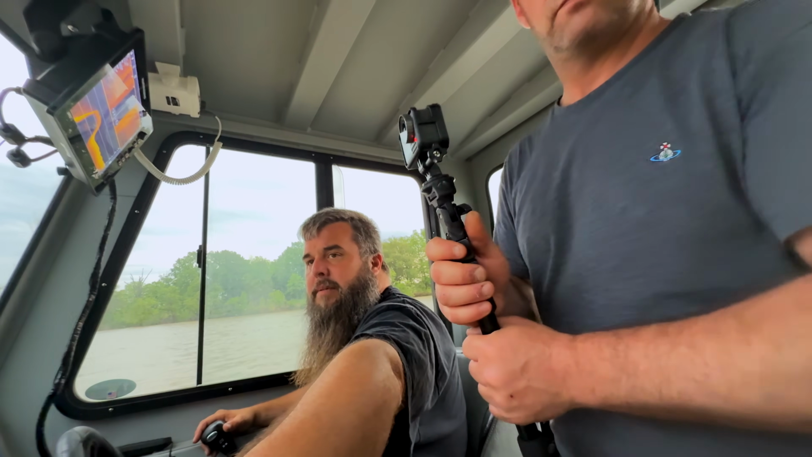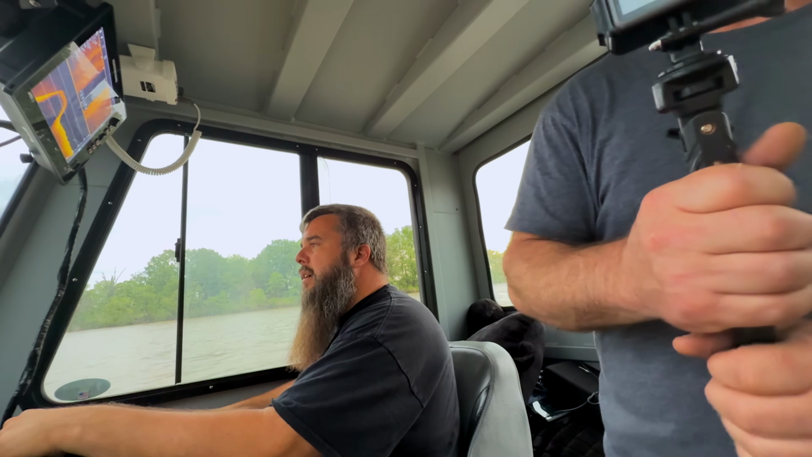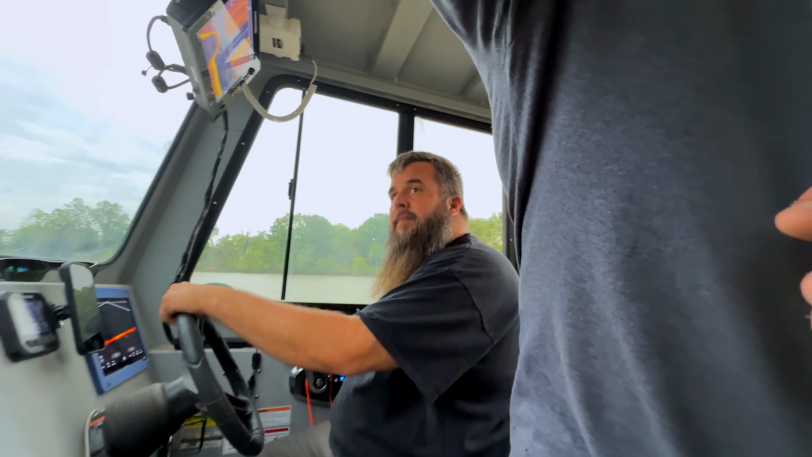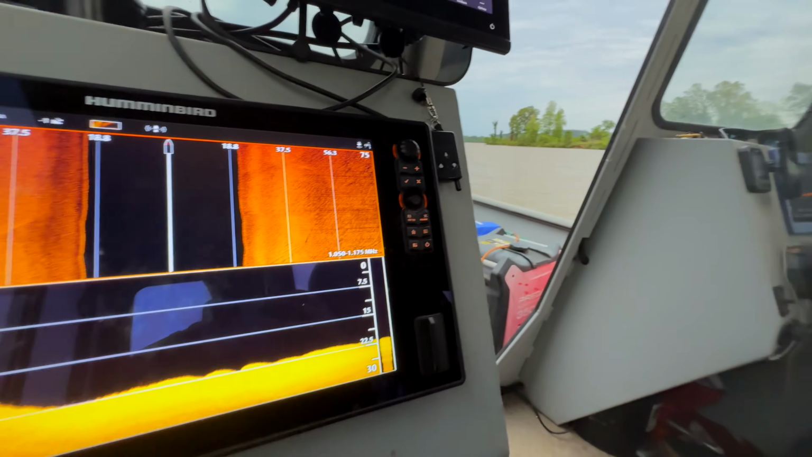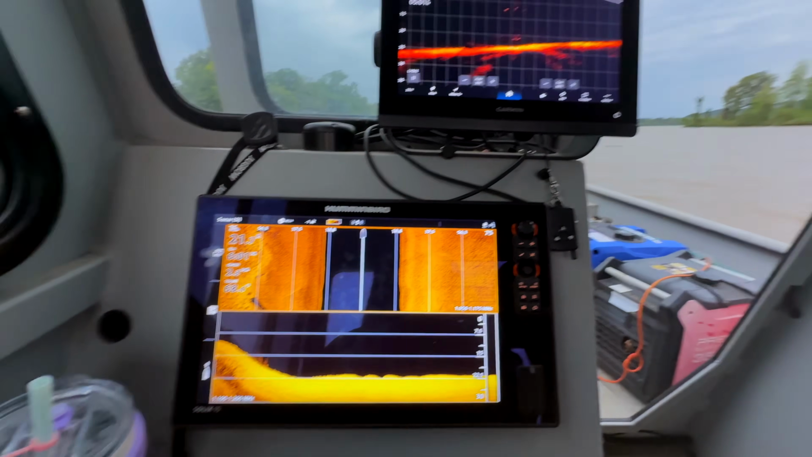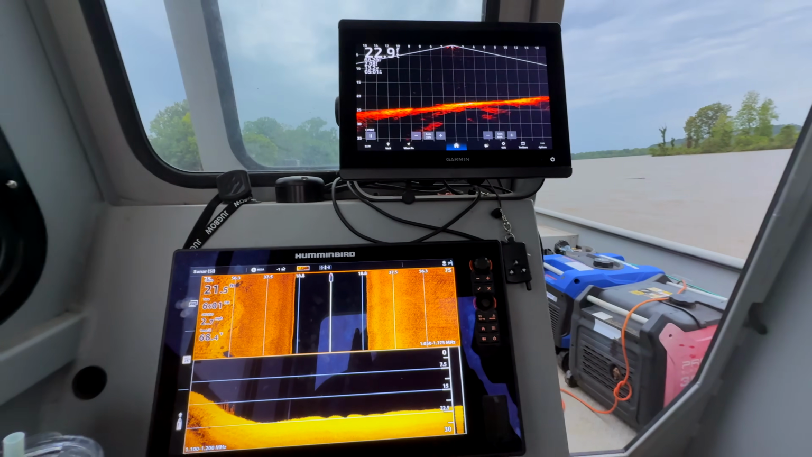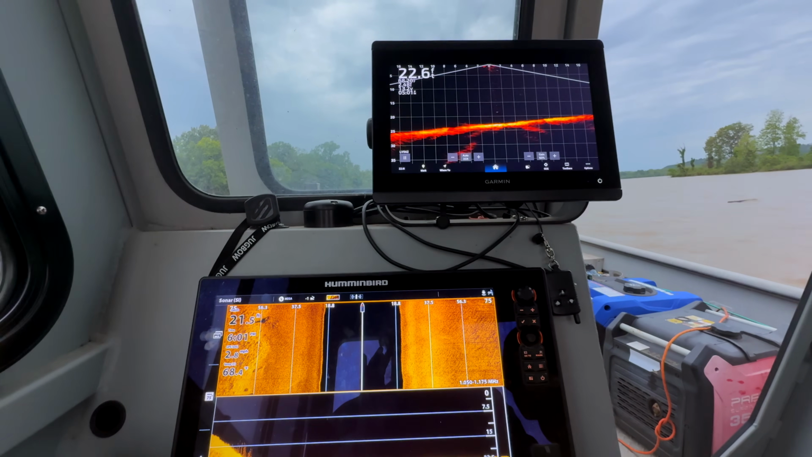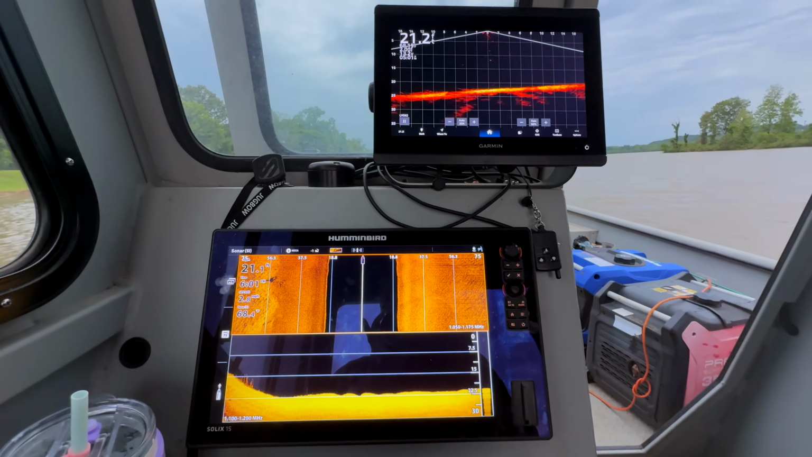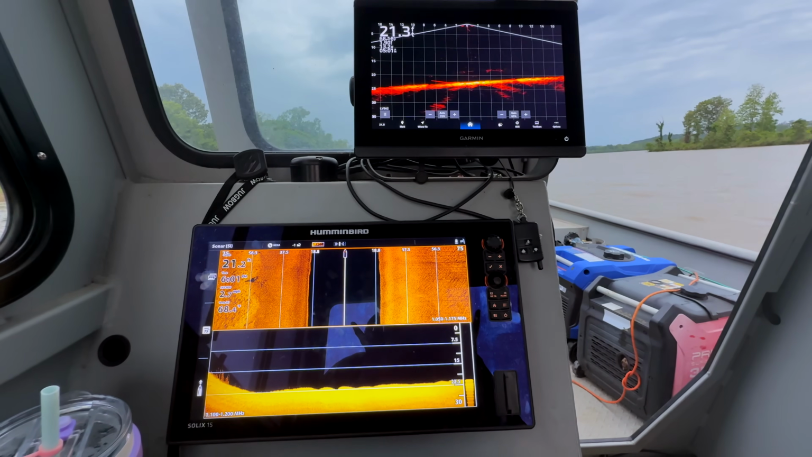Is that a car right there? Tell me that's not a car. No, it's just a log right there. See, look at it on yours. I see. Yeah, that's just a log. We're good. Whew. This guy shouldn't even be on the water right now. If he goes that way, he's dumb. He's a dum-dum. He's going that way.